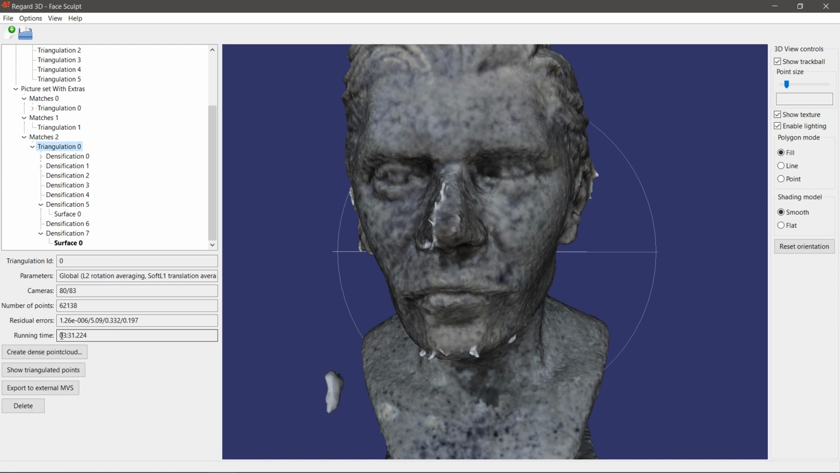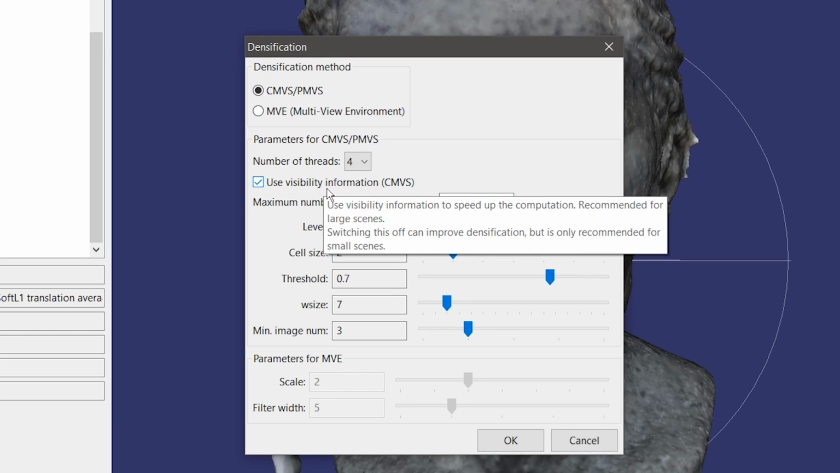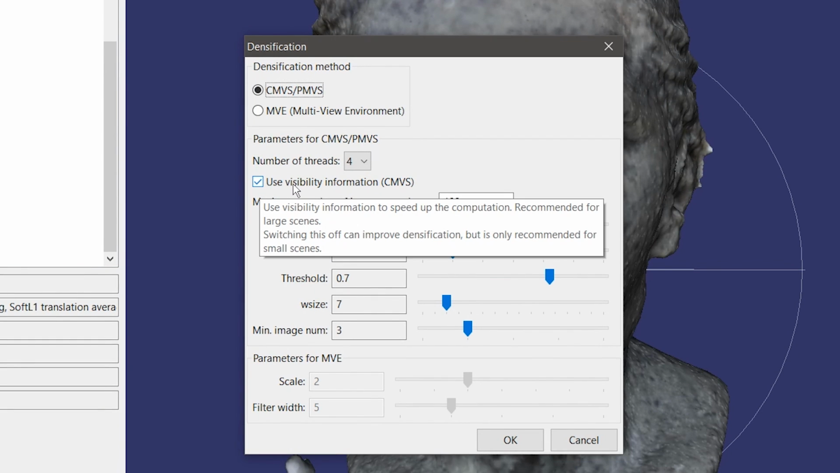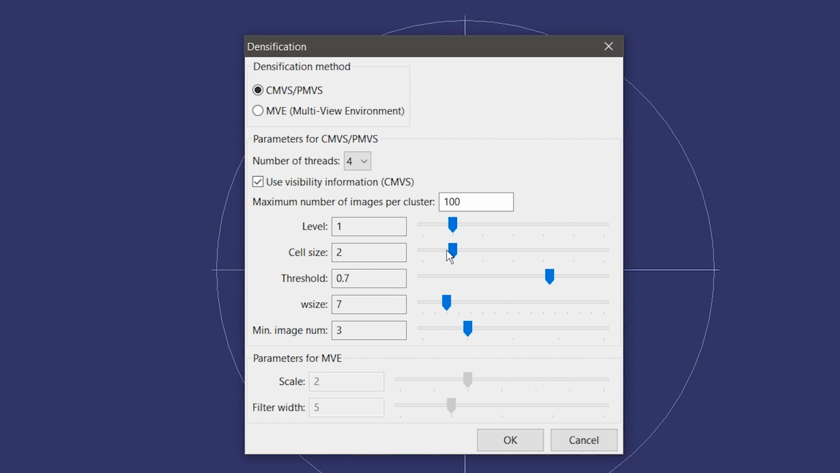But even so, if you are going to use CMVS, PMVS, because that's working better for your image set, I would also recommend unchecking use visibility information, especially as it recommends here if your photo set isn't too large, because if you leave this checked, it'll throw away a lot of your photos.